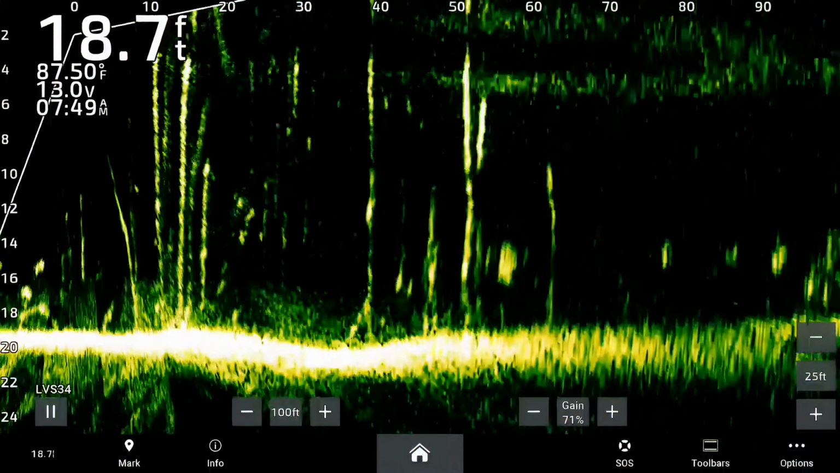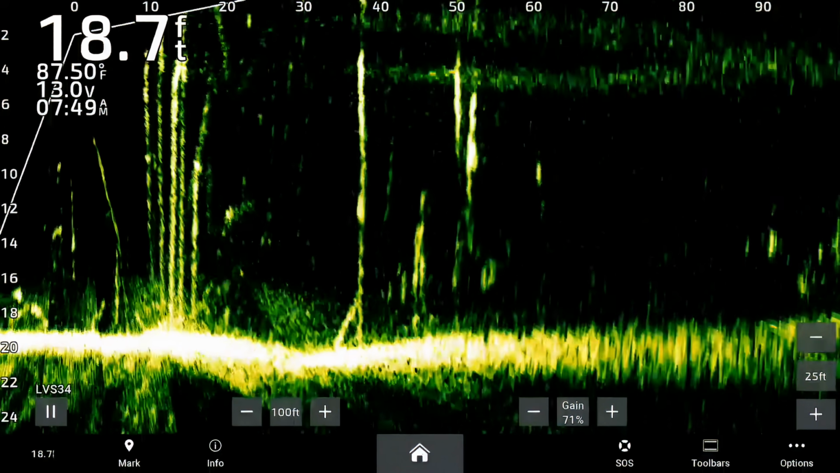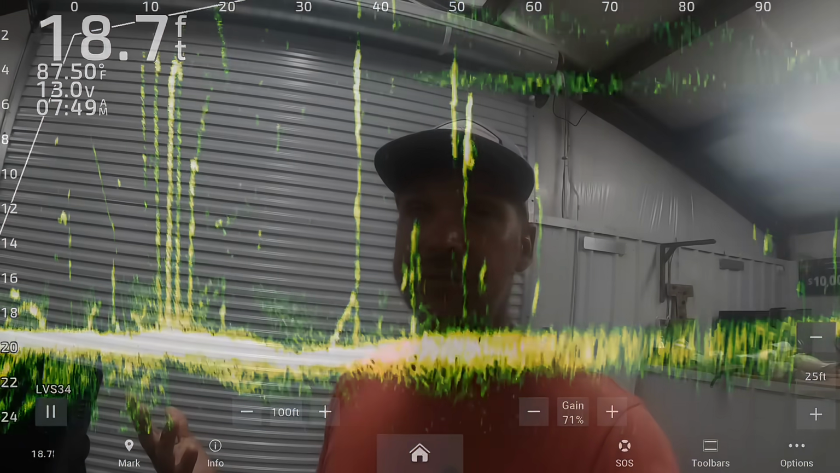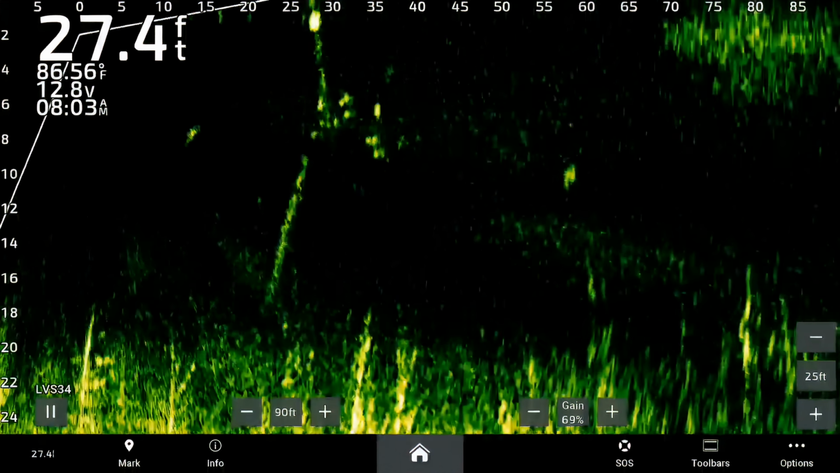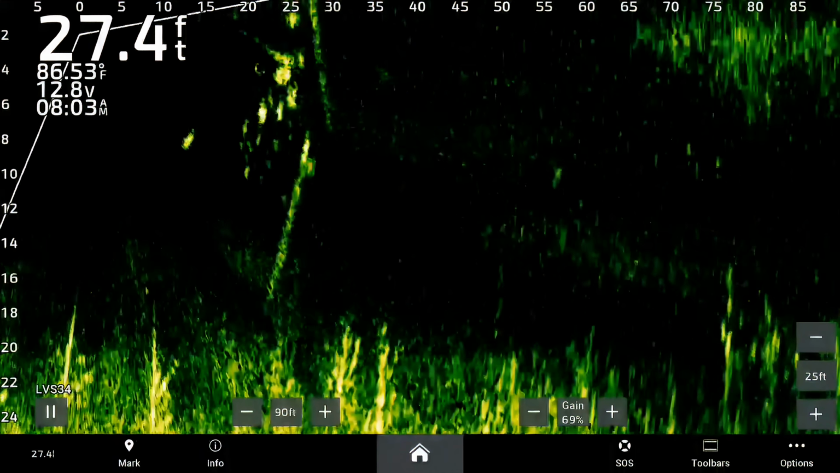Really cool fish catch. Hope y'all got to see that. Hope y'all got to see something a little bit different on how a lot of us have to live scope. It's not always this perfect scenario where you have no obstructions, clear water, open water. Sometimes you have to live scope like this.